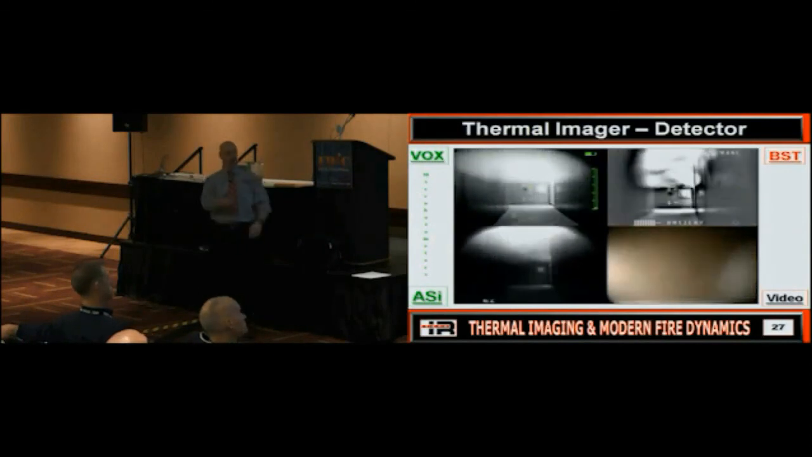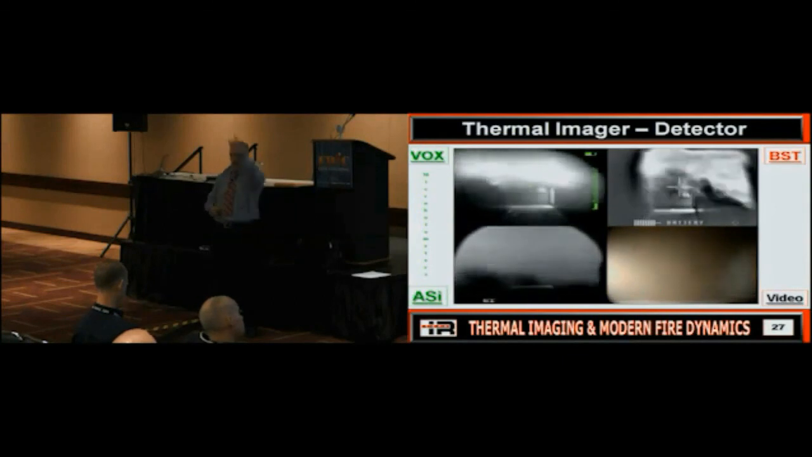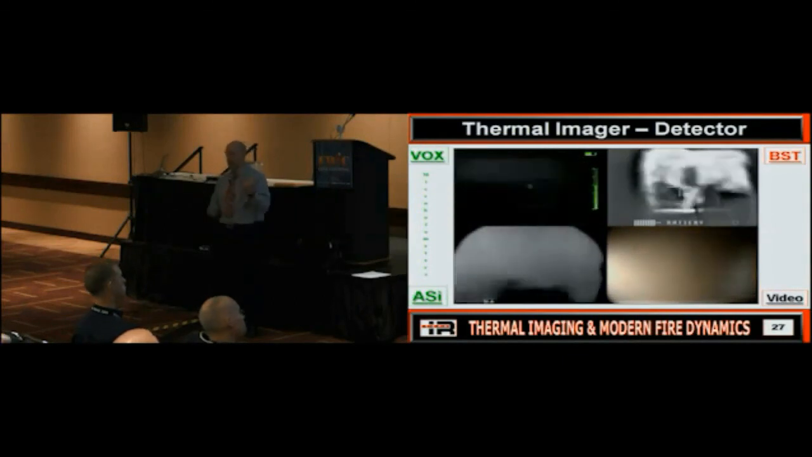So we've got to know, because right now I can't tell you what's at the end of this other than smoke. That's why we use thermal imagers, right? But with this camera, I can tell you the thermal condition's about 50%. I can tell you it was coming from the right, and I can tell you it's about to get ugly in here. Would you agree? Can you tell me any of that with this? All I can tell you is, hey, it's hot up there, right? So does everybody see the difference?